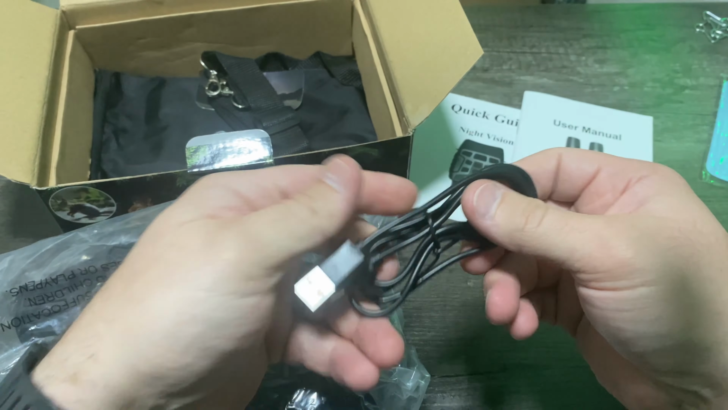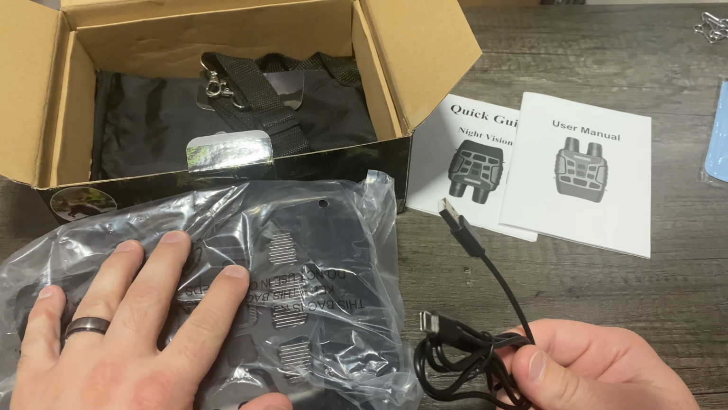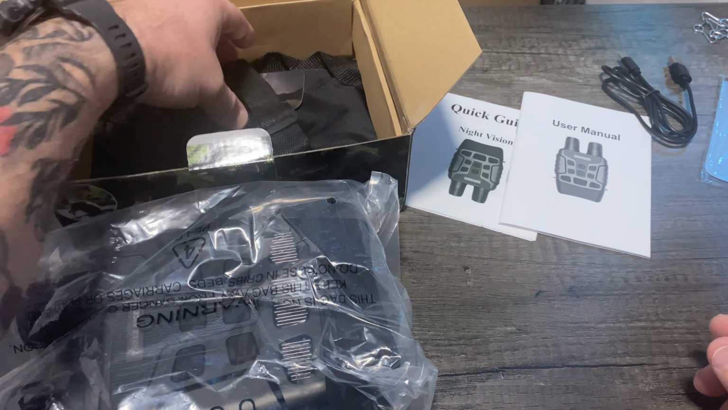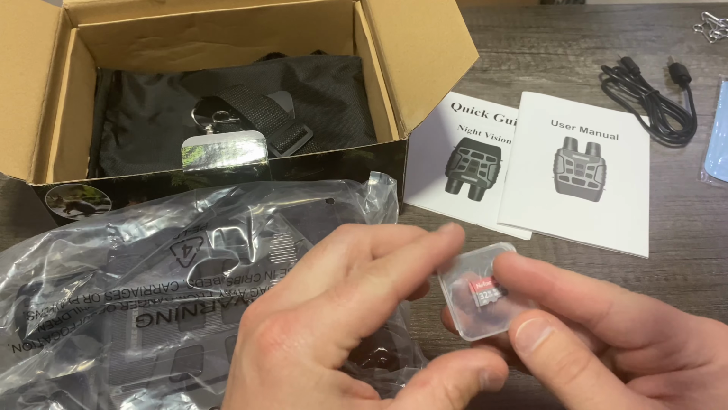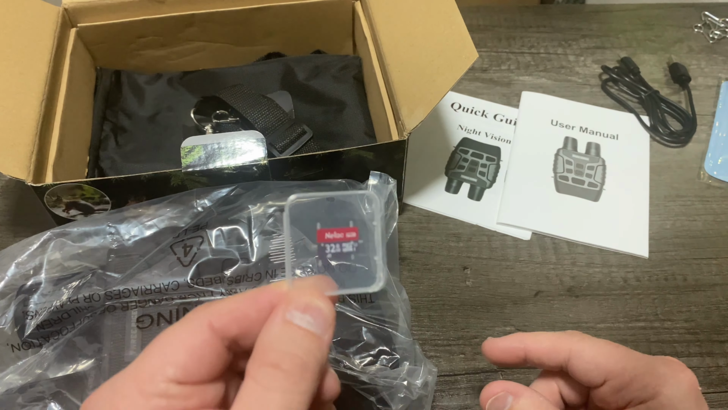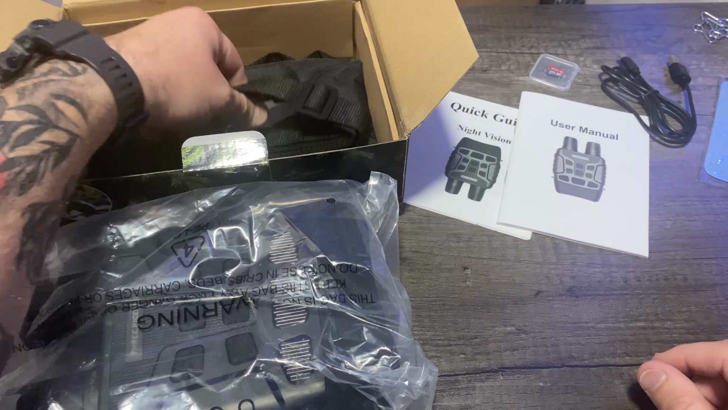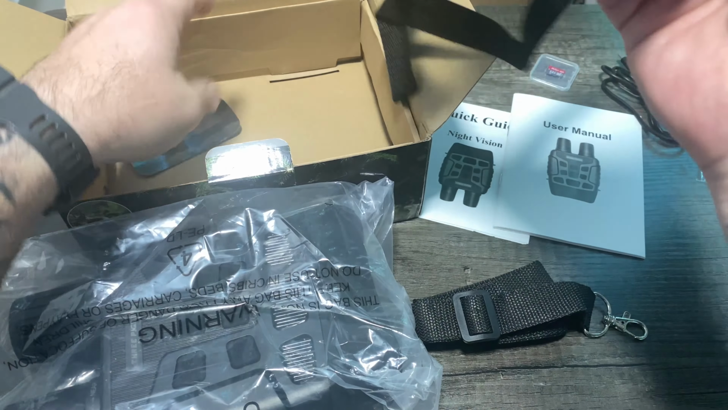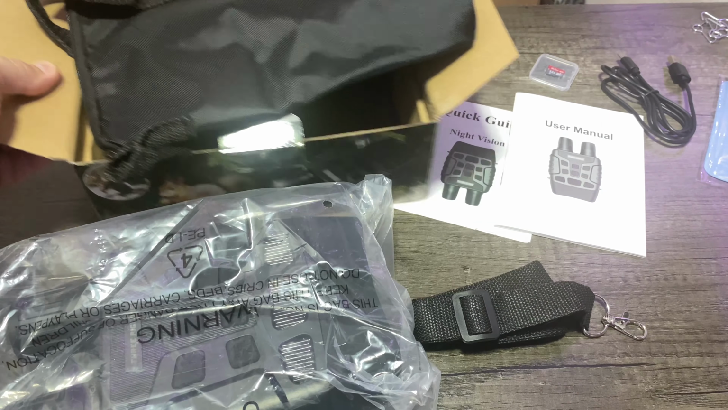It also comes with a USB cable. This will allow you to transfer your files directly from the unit to your computer, laptop, etc. Comes with a 32 gigabyte memory card, so you can take pictures and record with this thing. And then obviously that 32 gigs will be how much storage space you have for all of that. Has a nice little strap and a carrying case for you to transport it, do whatever you need to do.